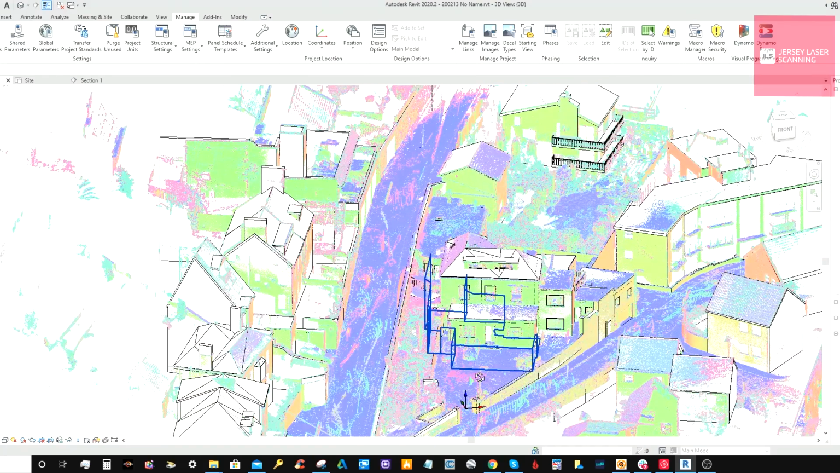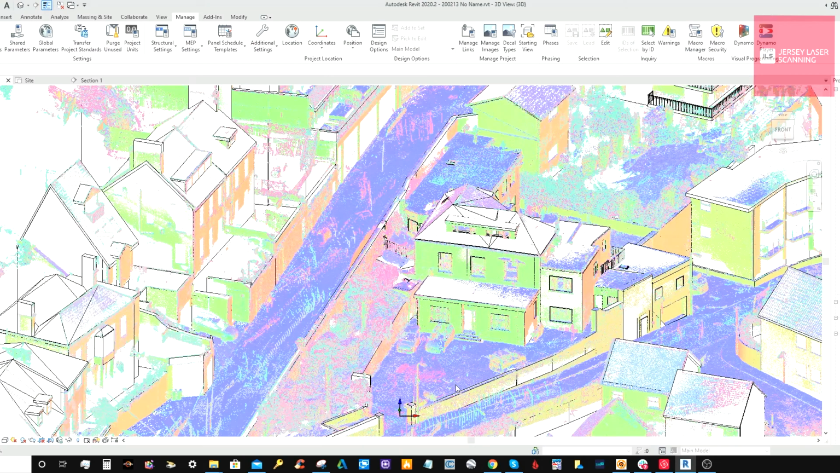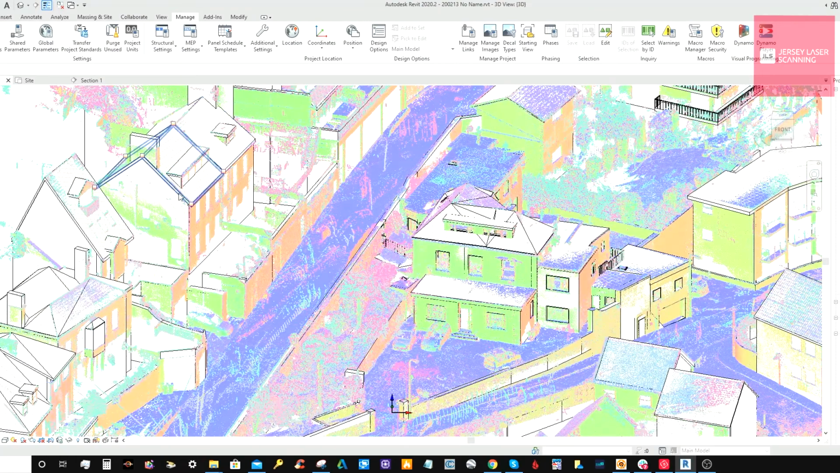So a requirement for this project, which I hasten to add, was a cancelled project. So there are some unfinished areas in here. Normally there'd be mullions on the windows and windowsills, that sort of thing. Was that the sight lines of surrounding properties were to be captured, so they've all been modelled as well.